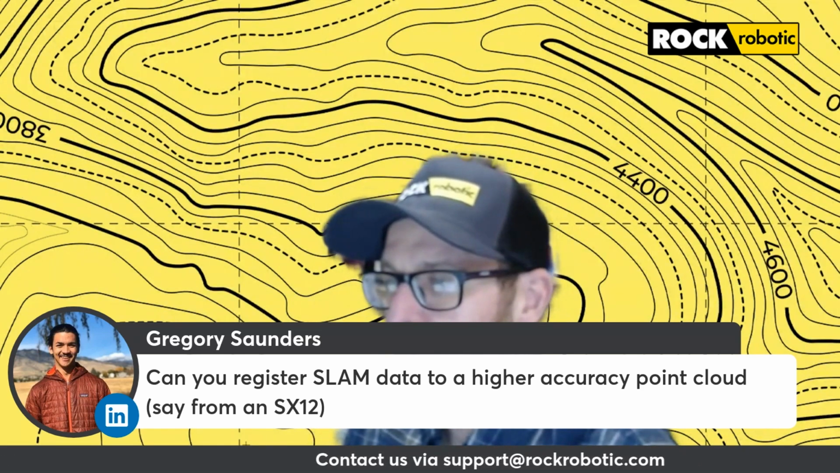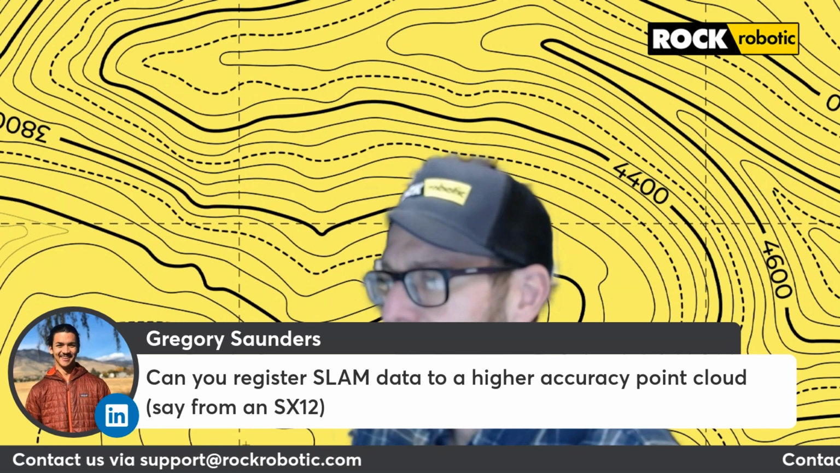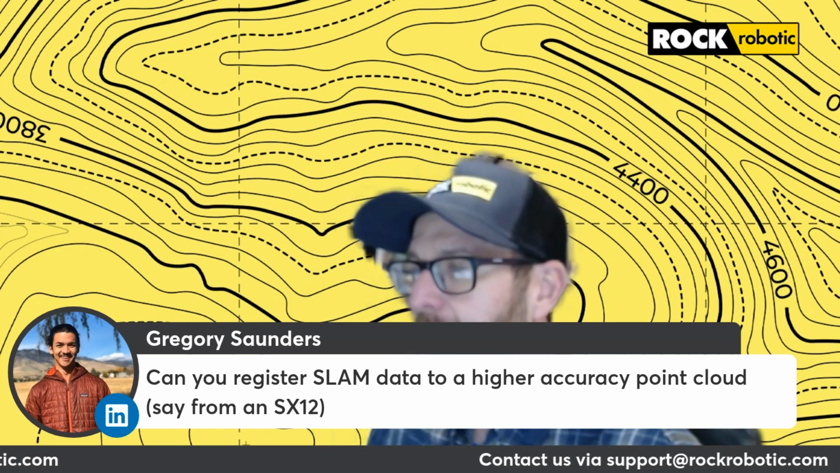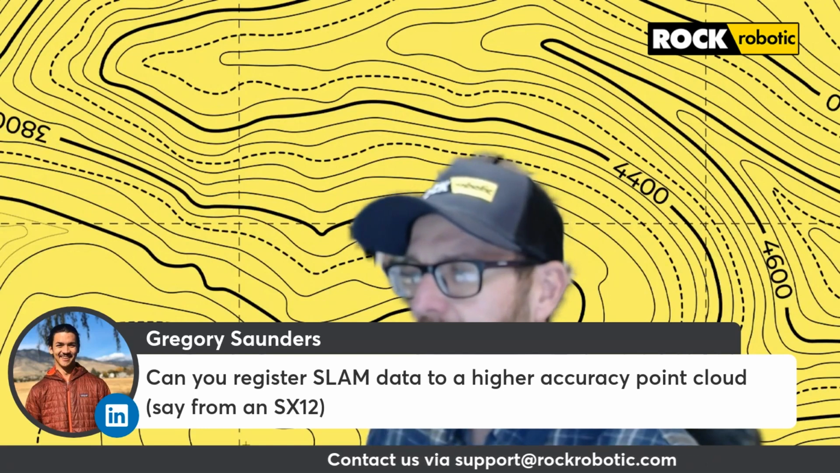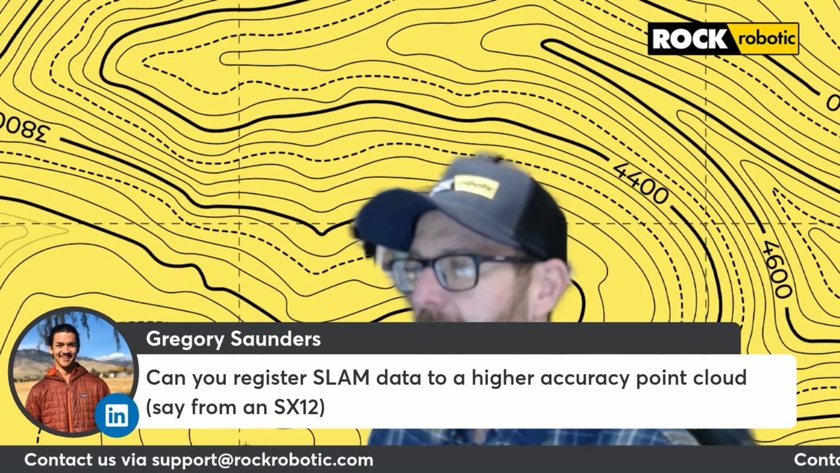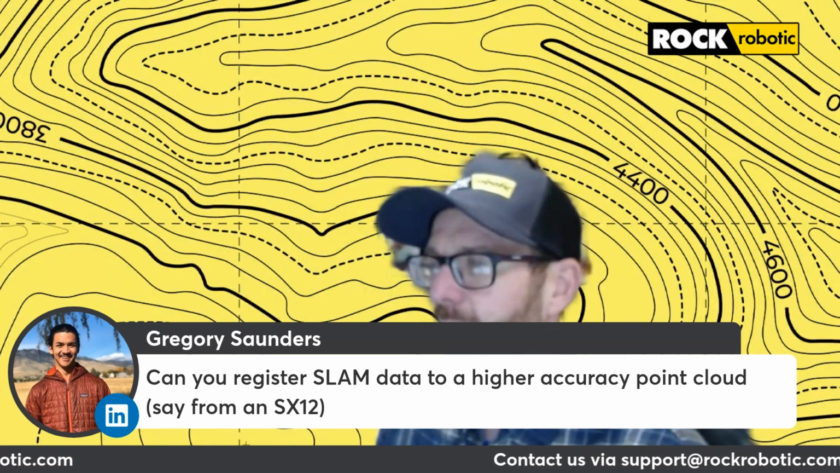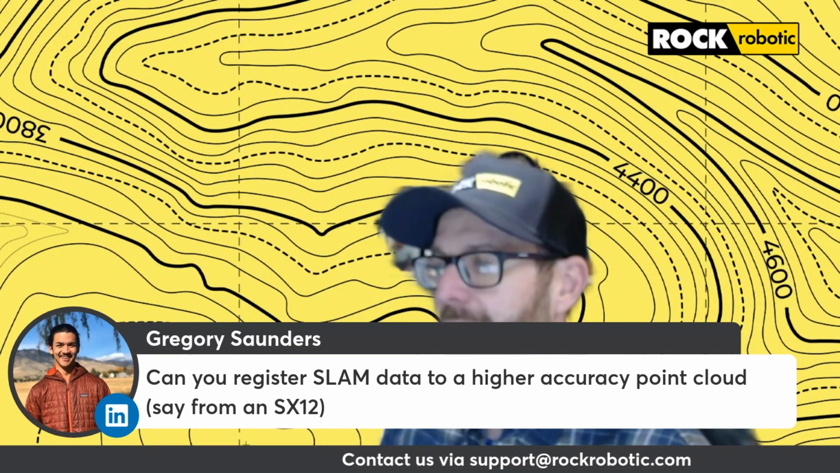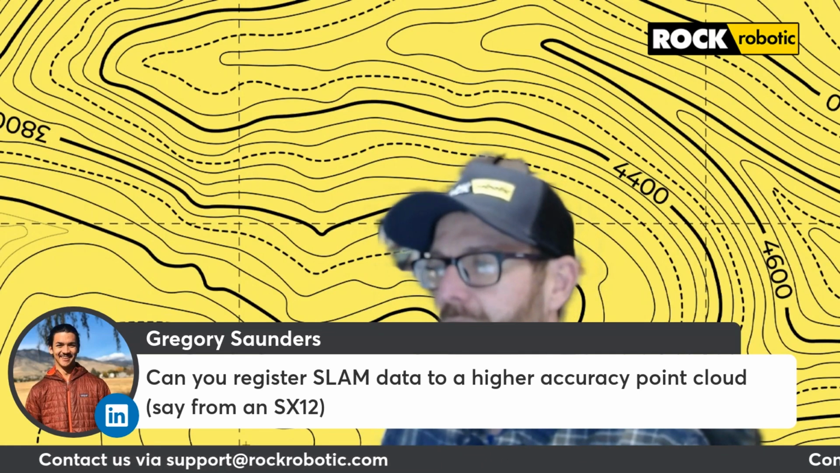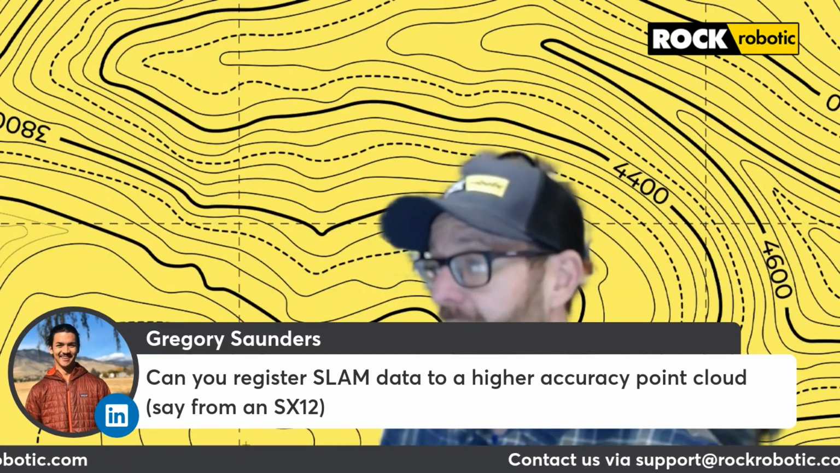So Gregory, can you register SLAM data to a higher accuracy point cloud, say from an SX12? That is something I am not sure about at this time. Is SX12 a different unit for SLAM capture, or is that a different processing workflow? I'm not positive, but again, support@rockrobotic.com, maybe with some more context and details, Gregory. I'd be happy to try and answer that after this.